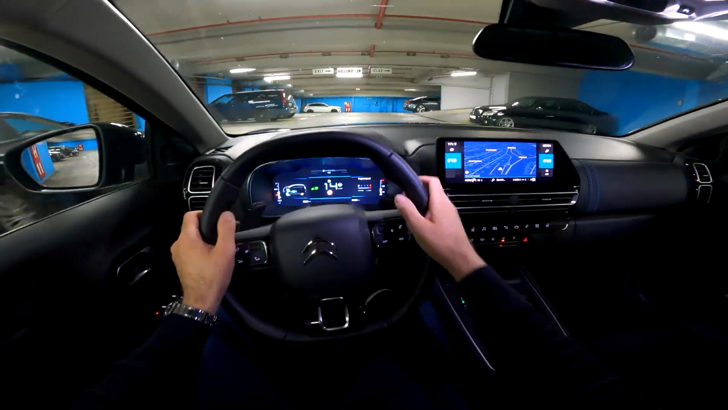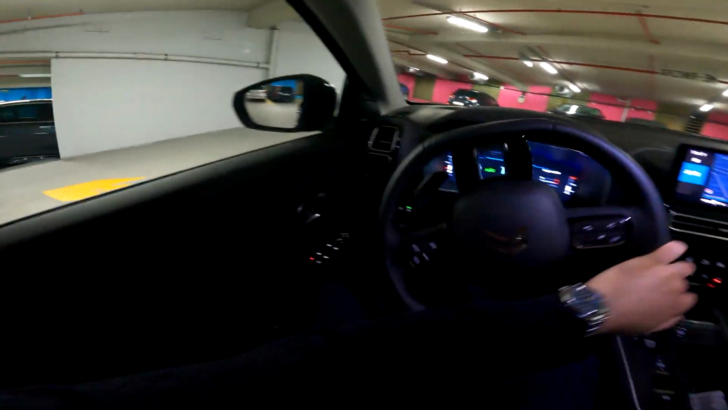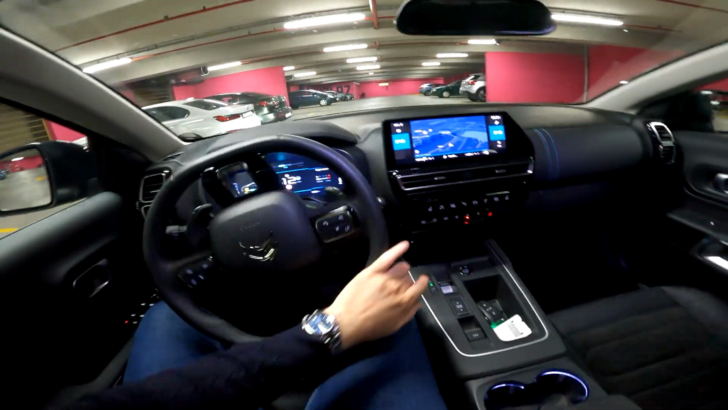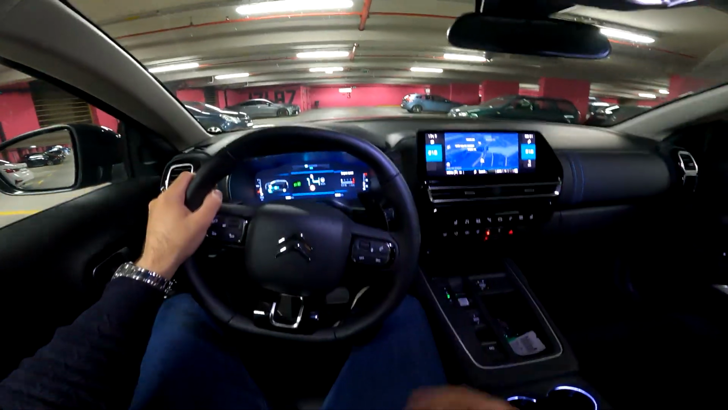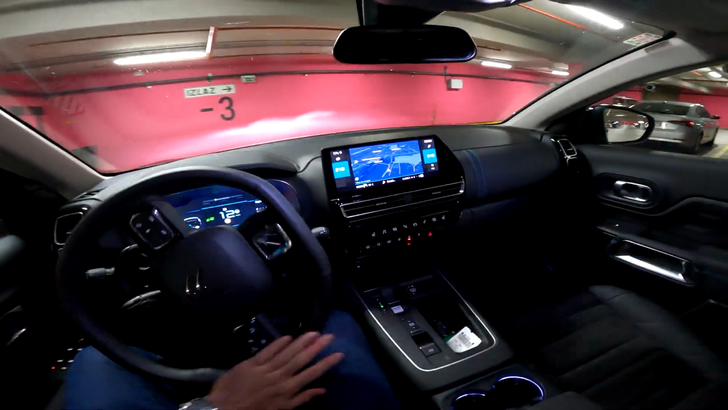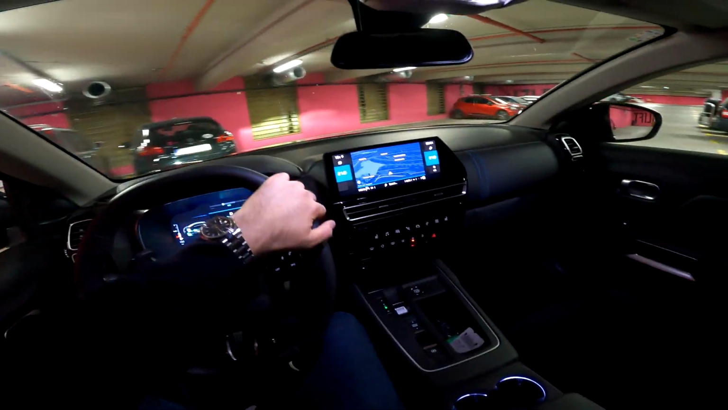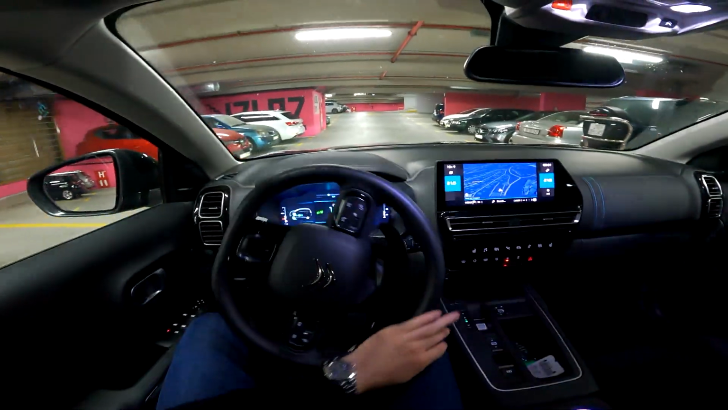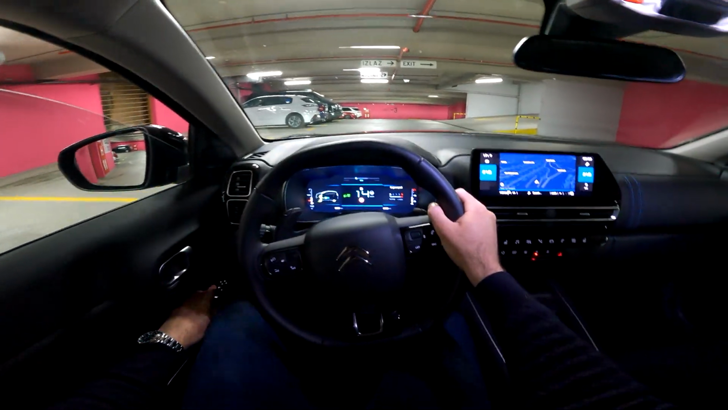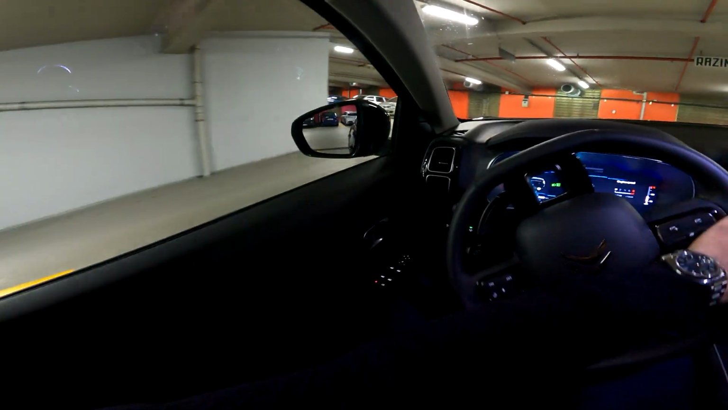So this is the 48-volt hybrid powertrain, which means that we have the 1.2-liter PureTech that has been specially developed for the hybridization. We also have the already mentioned EDCS 6 dual clutch automatic transmission, the electrified automatic transmission, 21 kilowatt electric motor and 48-volt battery. So that is the system itself, 136 horsepower, and the car can drive with just electric power, which is really impressive and makes the drive itself so smooth.